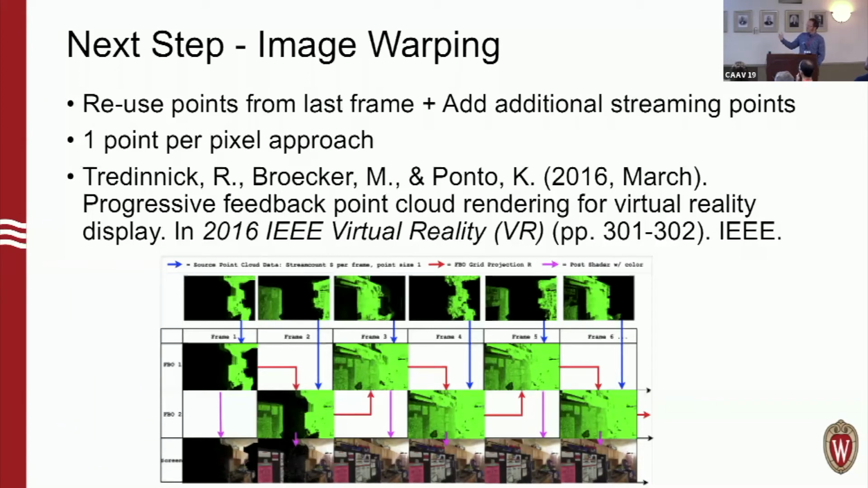So there's basically a level of detail type approach to let's just assume and try to render one point per pixel. More details about some of this is in that poster paper as well.